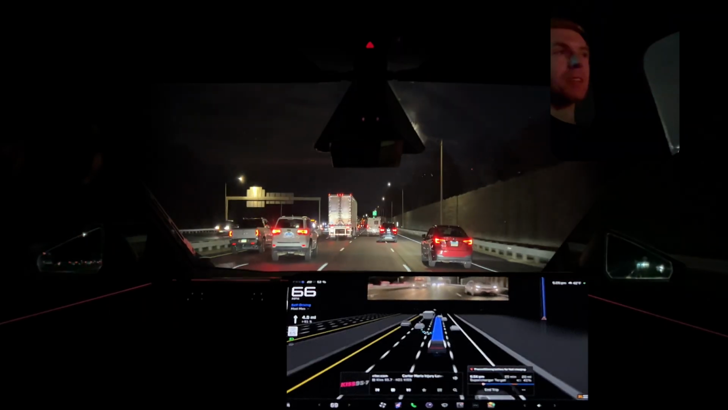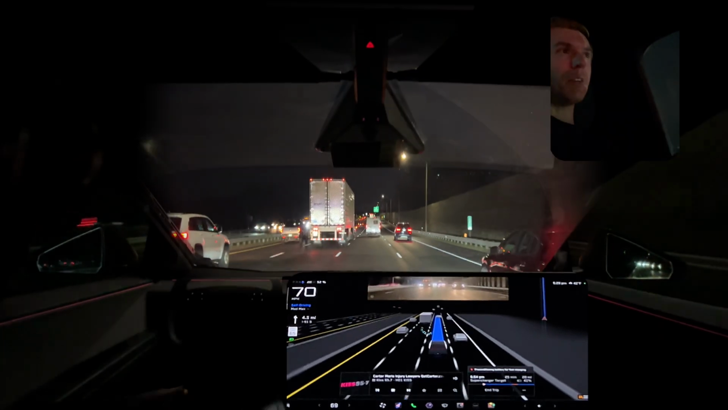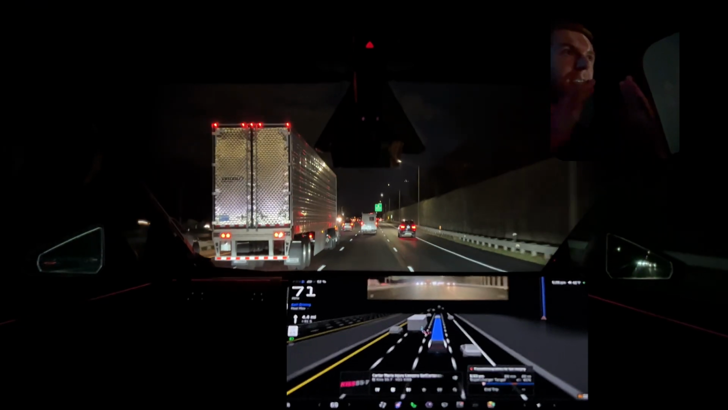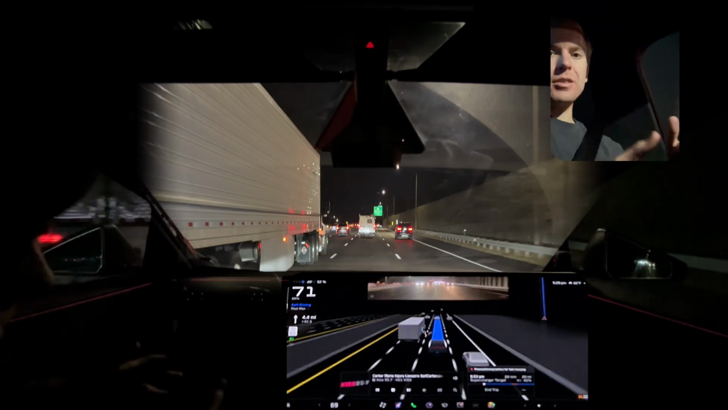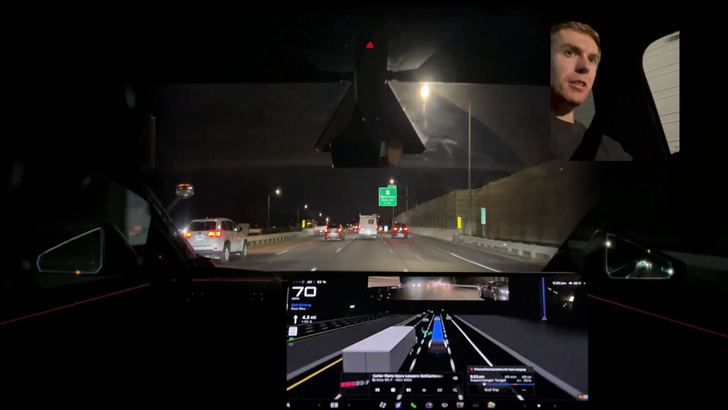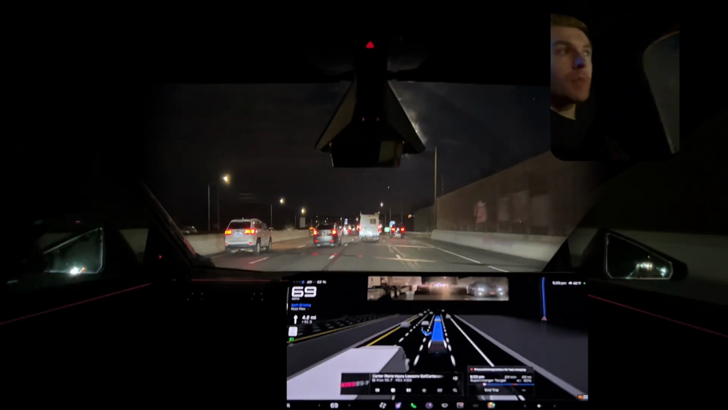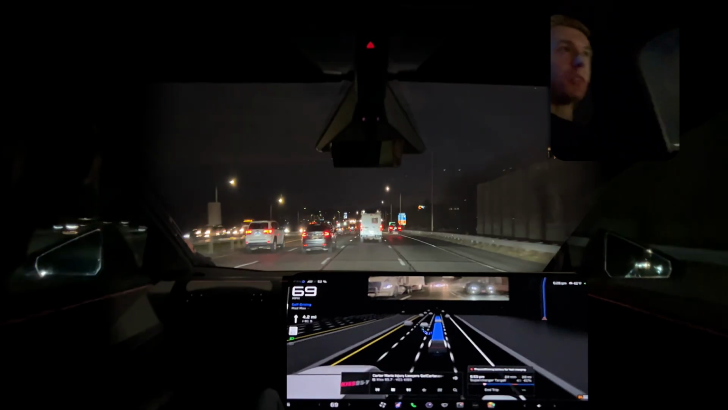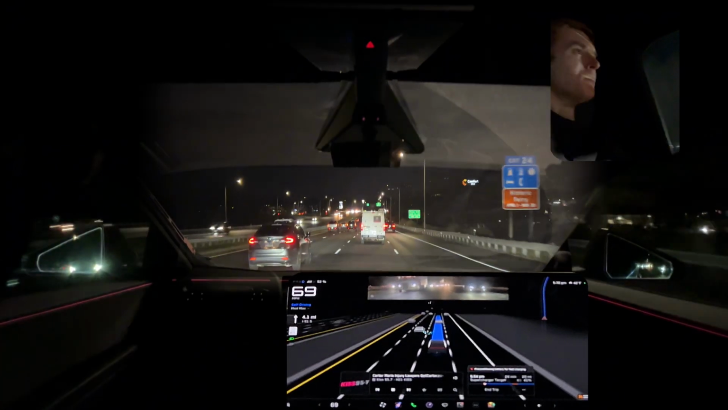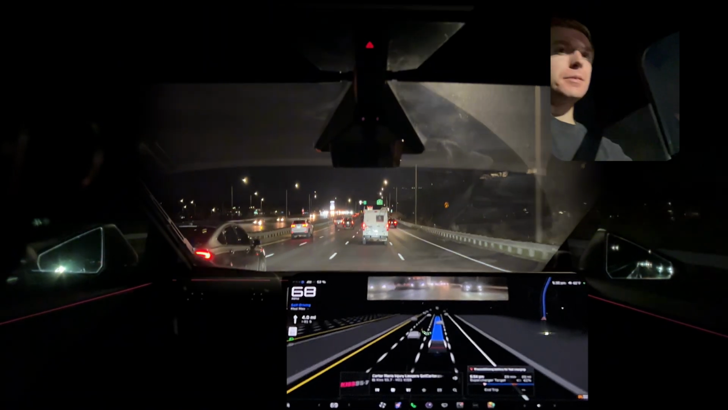Maybe because it's expecting the on-ramp to end, so perhaps this version is not reading that. There was a sign back there on the on-ramp that said, well, it didn't read anything, it's just a symbol, but the symbol means the lane continues, it doesn't end so quickly. Perhaps more training needed, or that's just Mad Max saying, I gotta get over. Could be several things that are going on there.